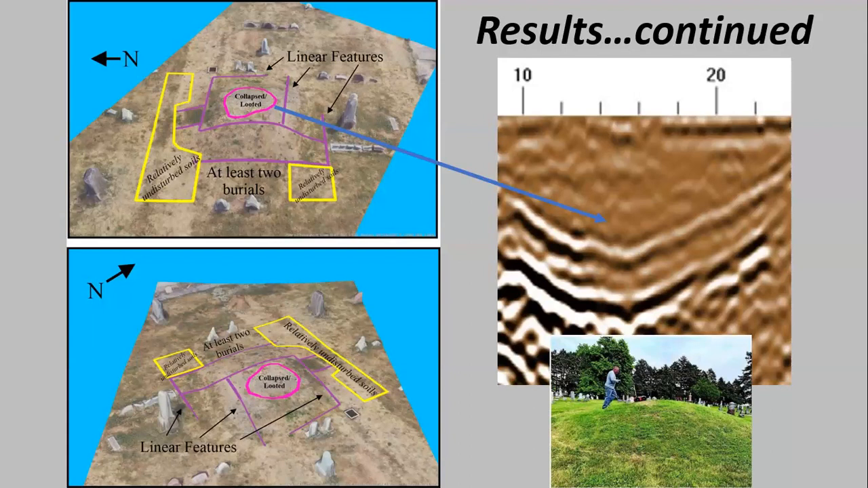I put the words collapsed, looted there, but I don't know whether someone looted it or not. To me, it appeared that something was dug out on the top there at one time. That's my interpretation.